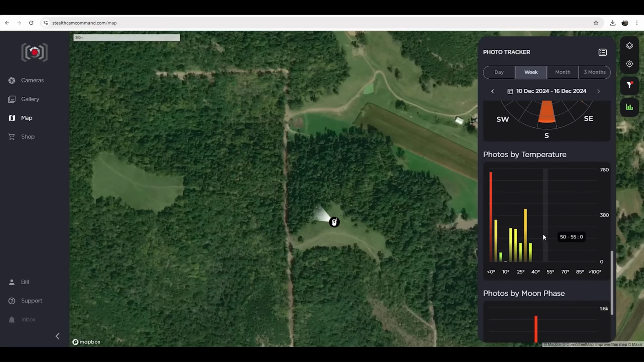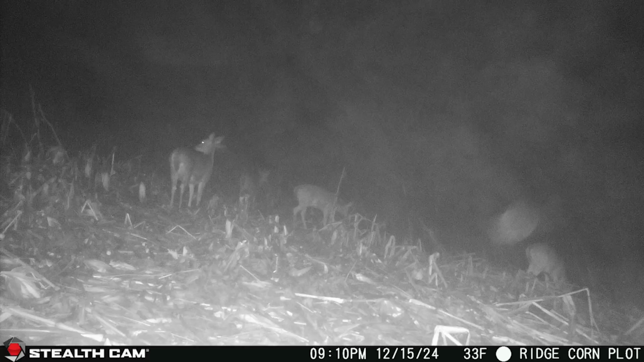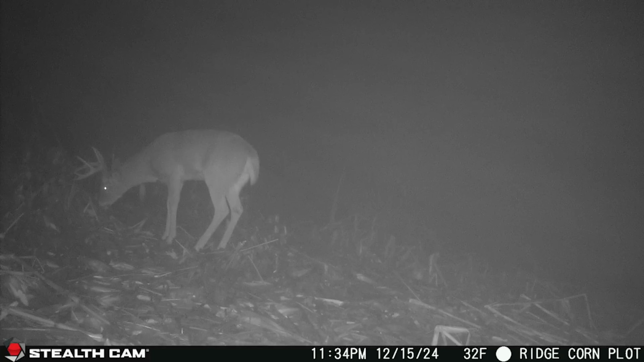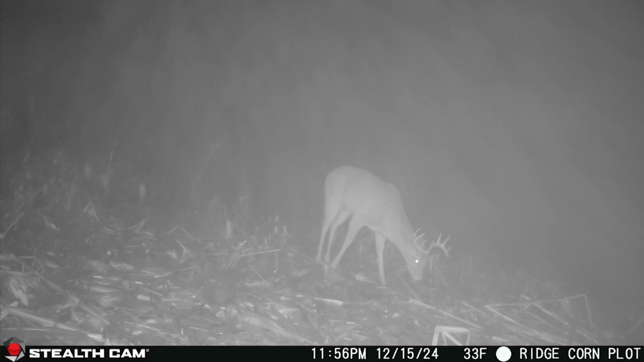And you can see too that when it was cold, the number of photos was a lot higher. And I guess that stands to reason. We've always said that, you know, when it's really cold, the deer are going to go to corn, and you can definitely see that in the data here.